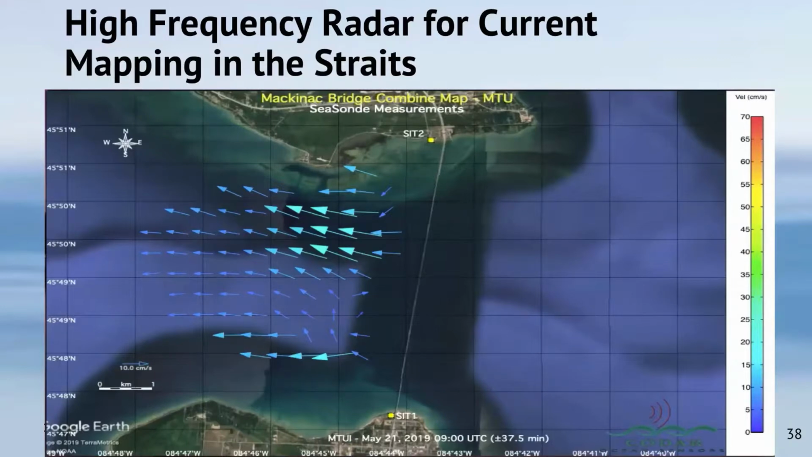If this system were to go operational, we would have a vector current map like this produced automatically, instantly available on the Buoy website every half hour, 24/7 throughout the winter.